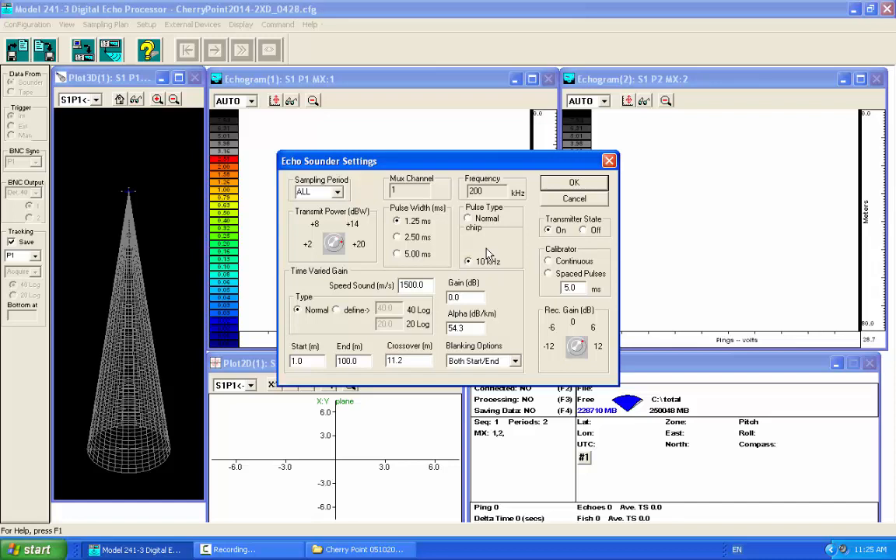If we get time, we'll have a little quick talk on chirp. Basically, what chirp does is you can have an up chirp or a down chirp. It almost doesn't matter, but you're swinging frequency within the pulse. In this case, it's a 10 kilohertz chirp. Since it's an up chirp, the way we implemented it, it would swing from about 195 kilohertz to 205.